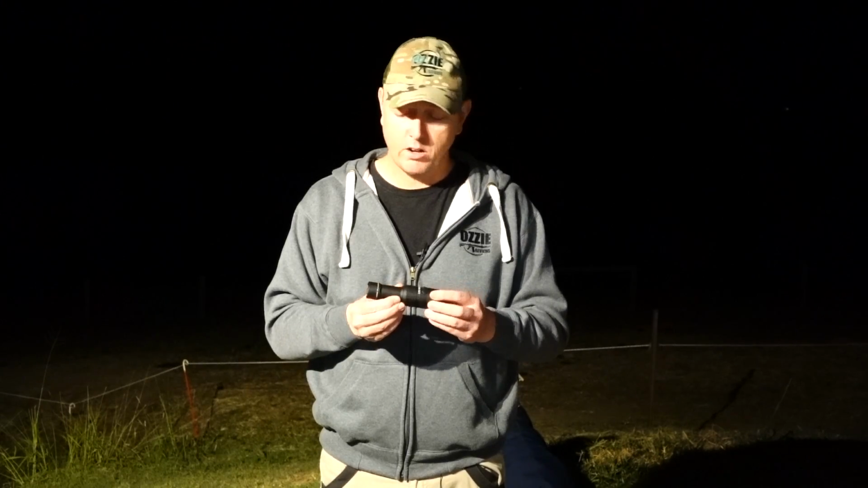Nice and lightweight, and look, it does the job that they advertise for, which is a game recovery tool. You're walking around trying to look for game that you've shot in the darkness, you're easily going to be able to pick it up. Also, if you're waiting for a different game to come in, then you're going to pick that up as well.